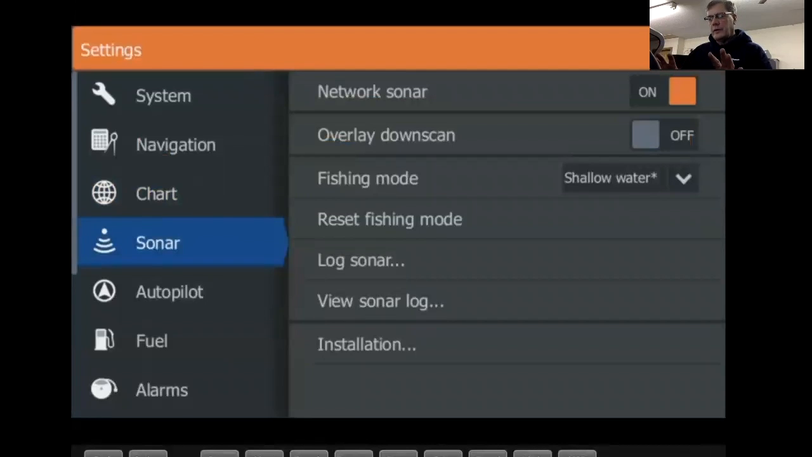Now, remember back when I said I got my transducer plugged into the back of my right unit. My 2D transducer is plugged into the back of the right unit. And so if I were to turn network sonar off, my left unit would not look for that sonar. So if you got multiple units in a boat, you can leave them all on. For example, say somebody's sitting in the front of my boat and I want them to see the transducer in the back of the boat. I would then turn network sonar on, and then it would see the transducer in the back of my boat.